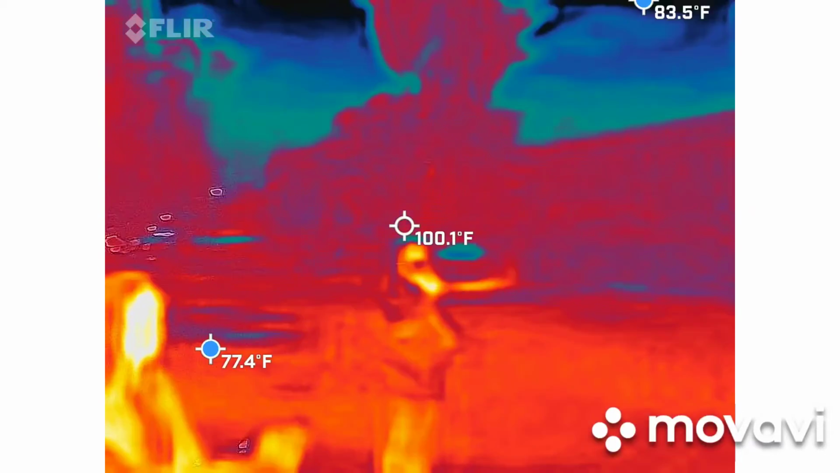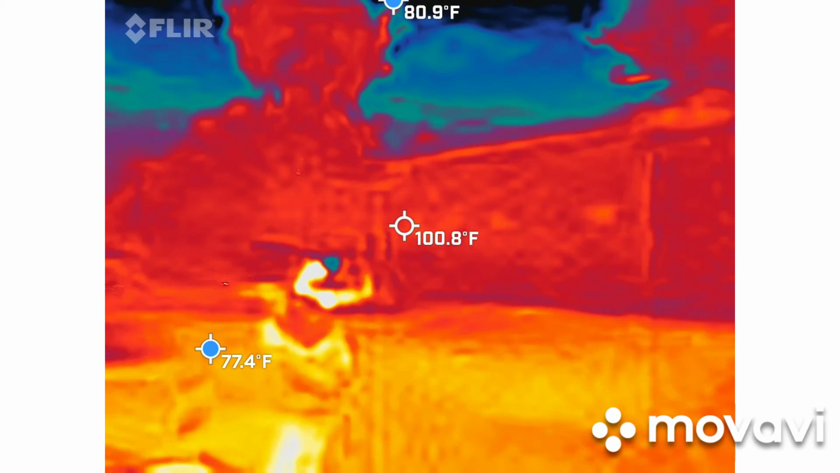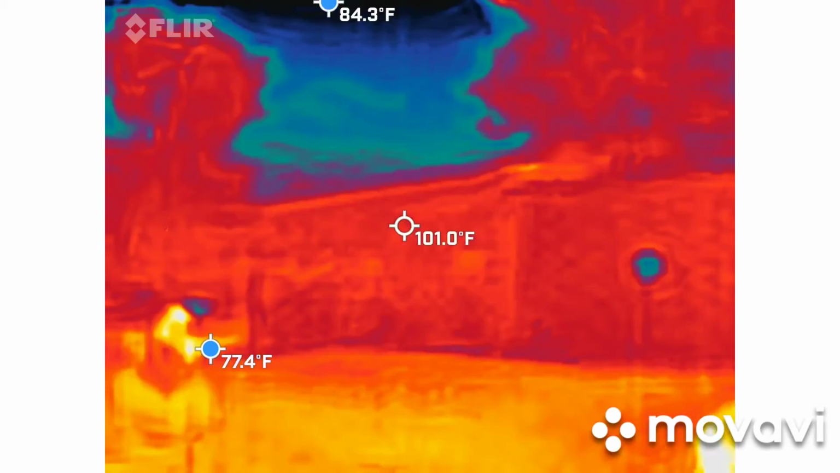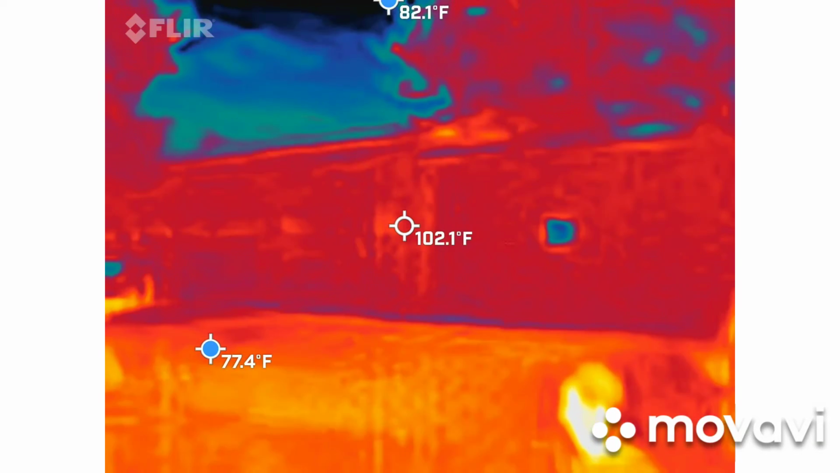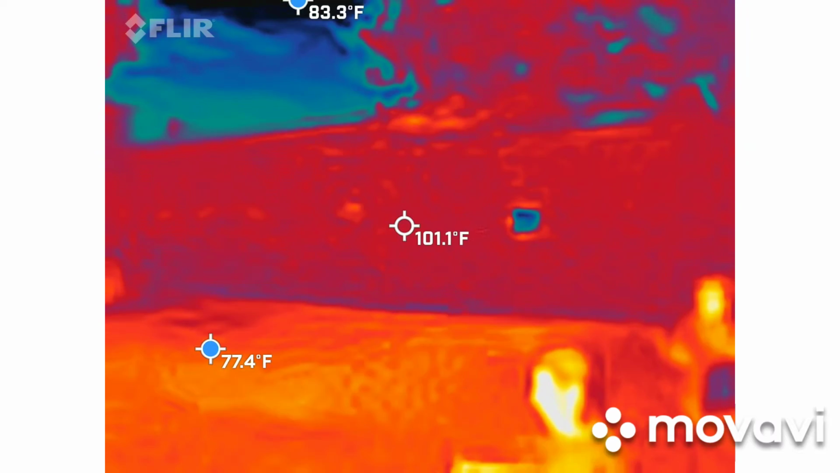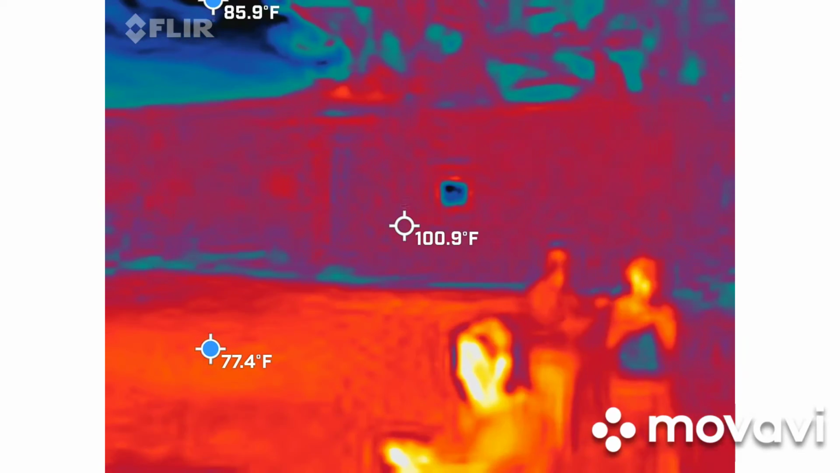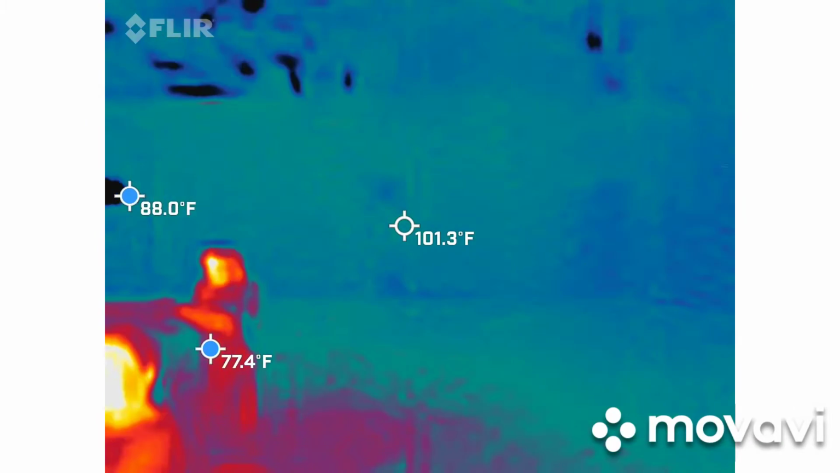Did you also notice the blue dot moving around? Okay, so that's giving you the coldest spot in the frame at that moment. When you have the sky in view, it's automatically going to go to sky because there's nothing to measure. It's not measuring ambient temperature, it's measuring surface temperature. I did leave the crosshairs on there for you as well, so if you have to move the camera to measure something specifically, you can. The center crosshairs will not move, but the blue dot will.